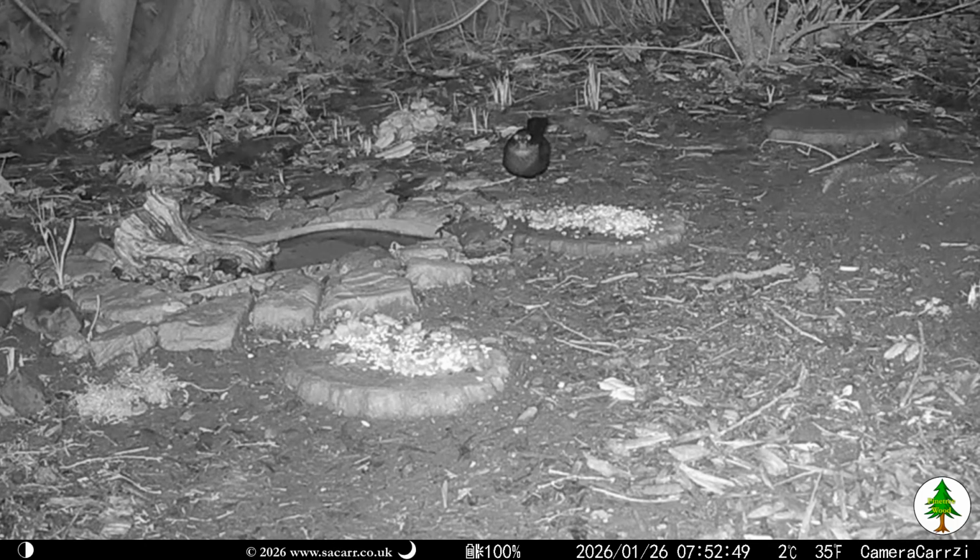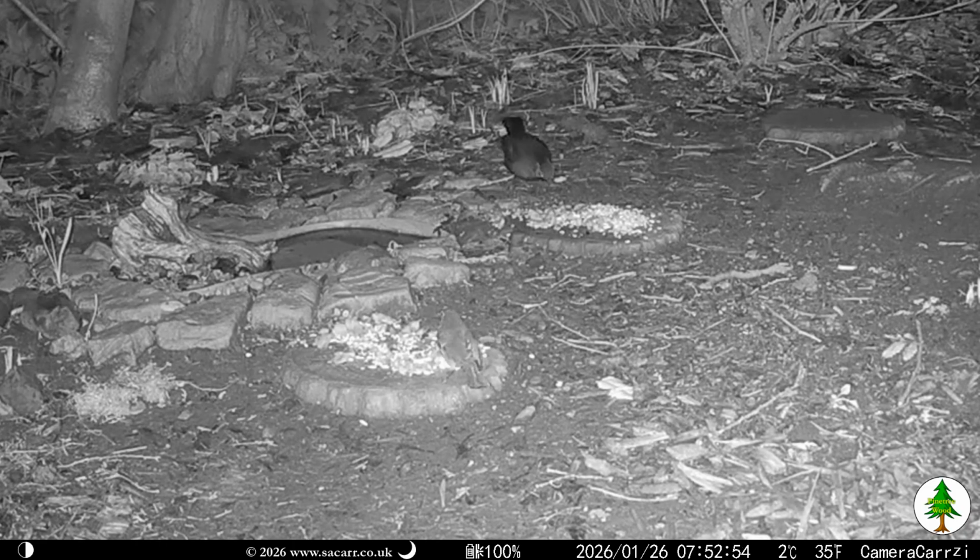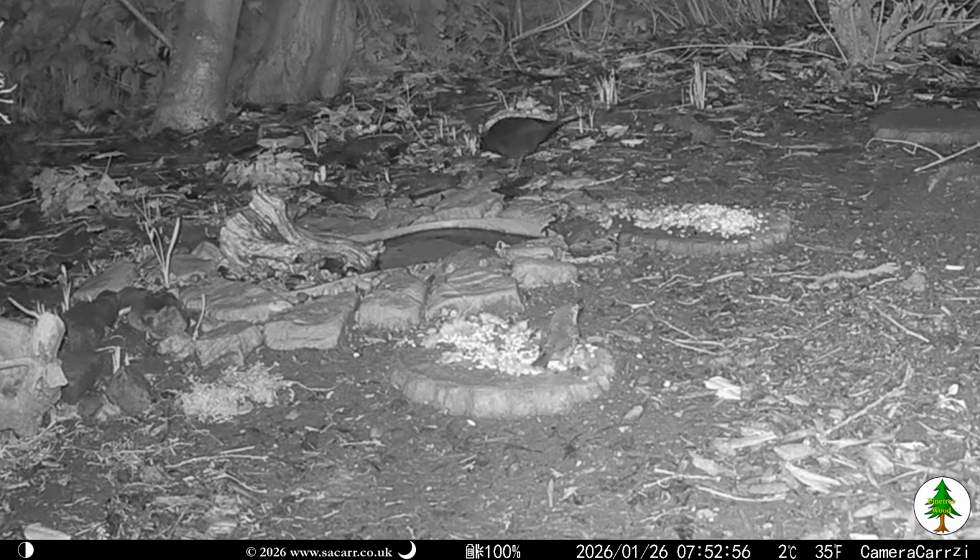The blackbird and robin were out in the pre-dawn light at 10 to 8, and 40 minutes later, the camera was in colour starlight mode.